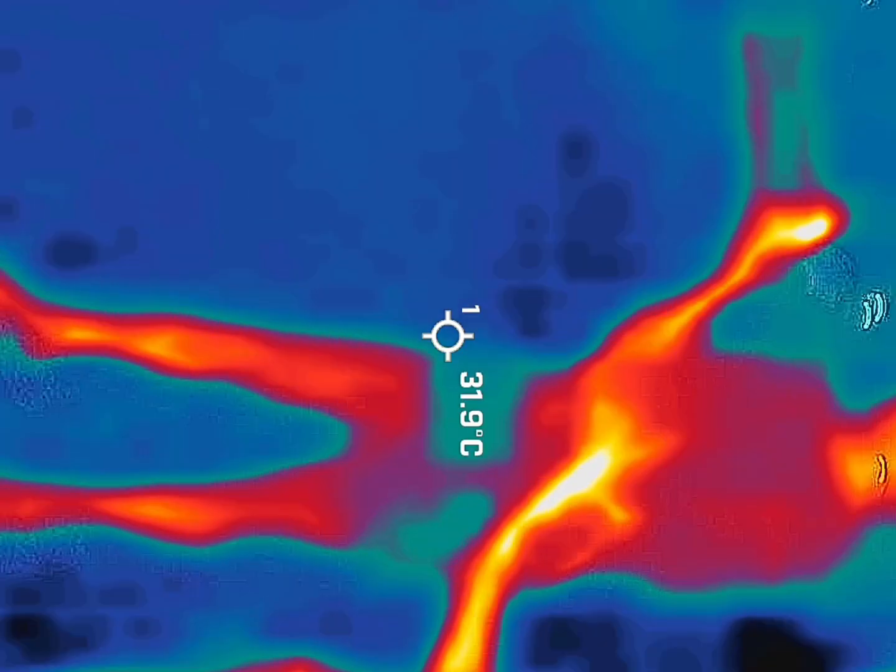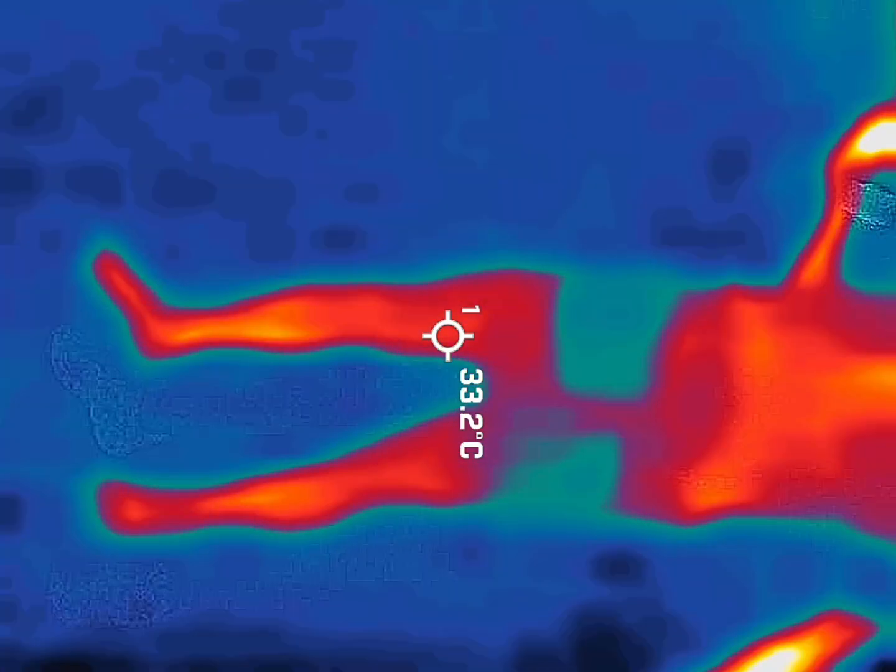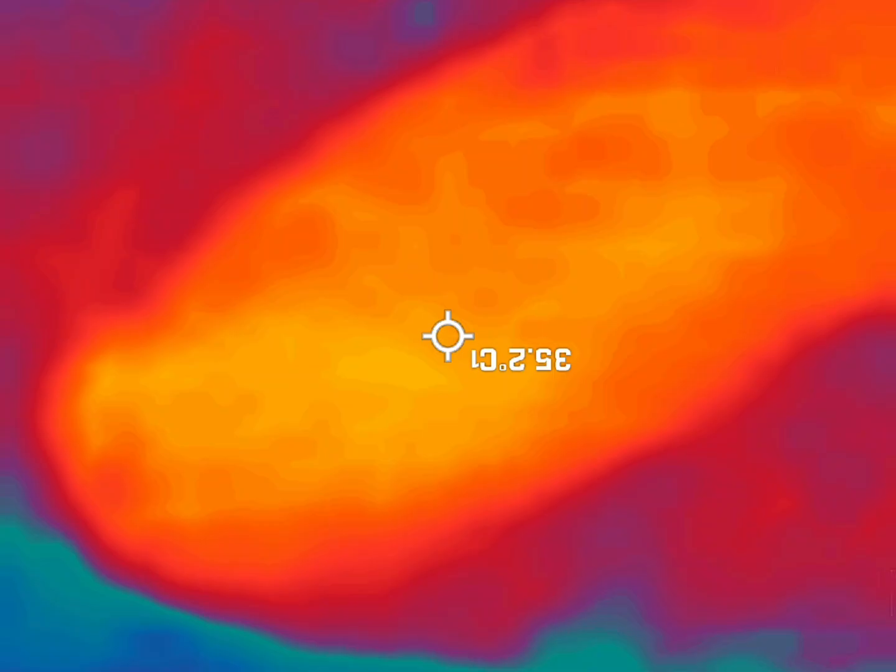Let's go give them a few little tidbits of instruction, and your camera is upside down. Camera always on the left. I just look at my finger. Yeah, all you're doing is watching it.